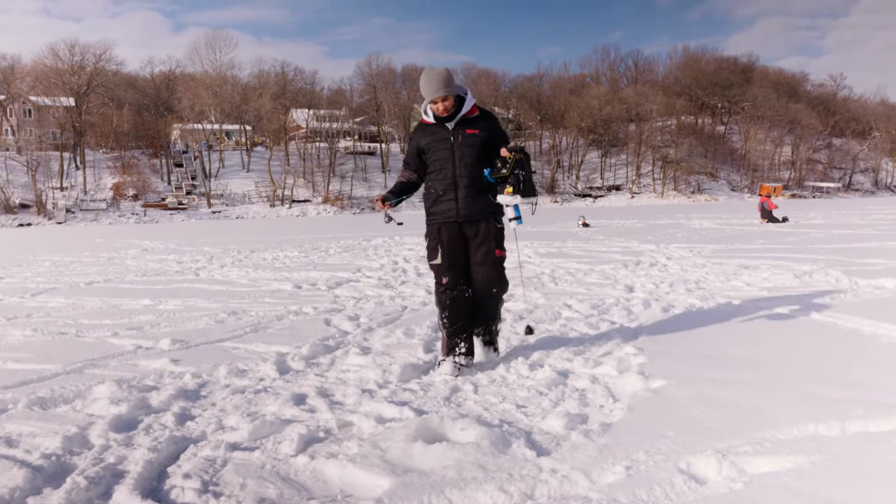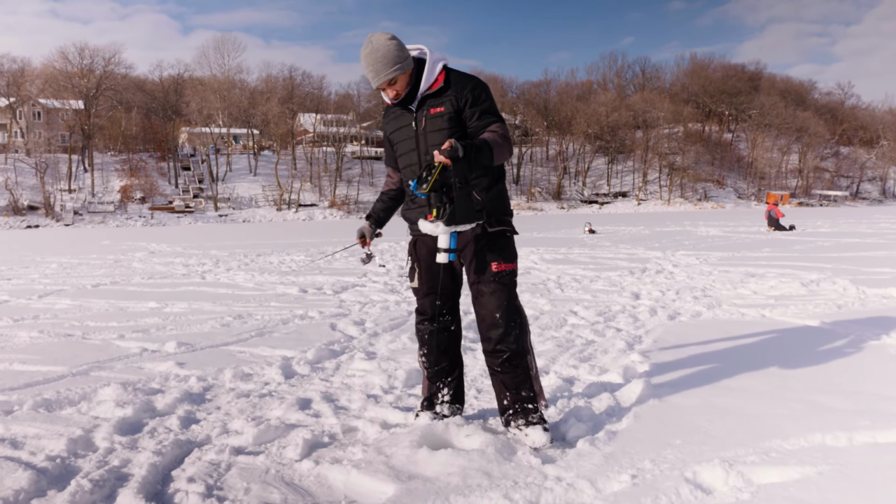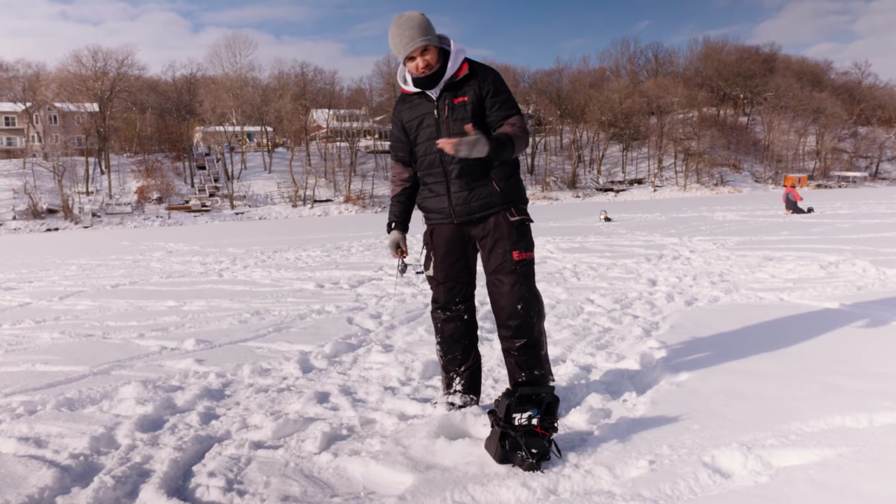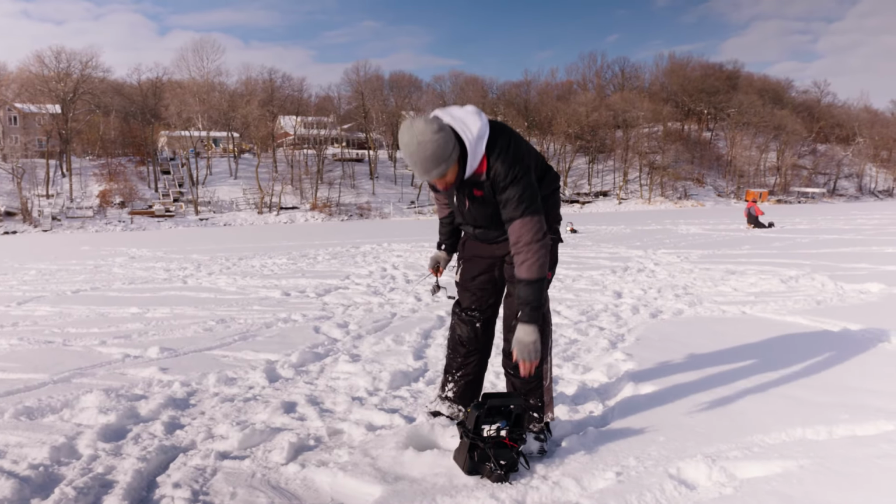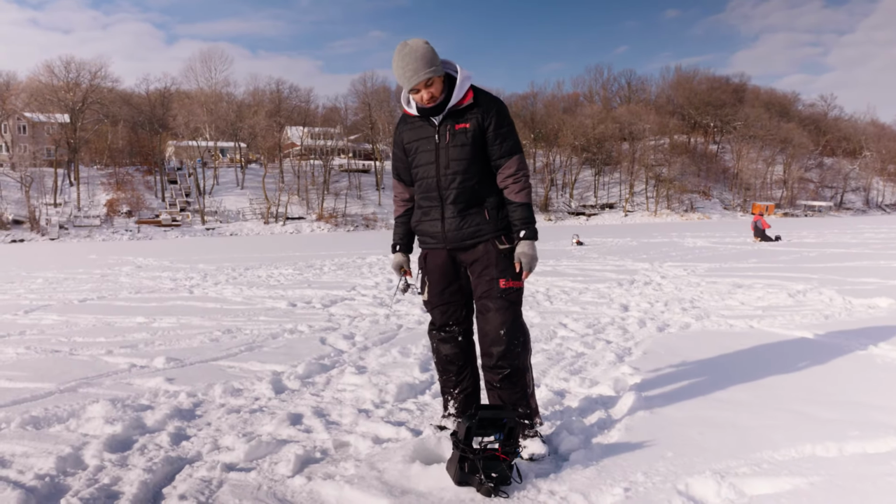Now, one tip I'll give you guys, when you're using the Vexilar, especially when you're hole hopping like we're doing today, these basin panfish tend to roam and they like to move around a lot. But that can pertain to walleyes too and perch. But when you drop your Vexilar down a new hole, don't just plop it in and wait to see what's there.